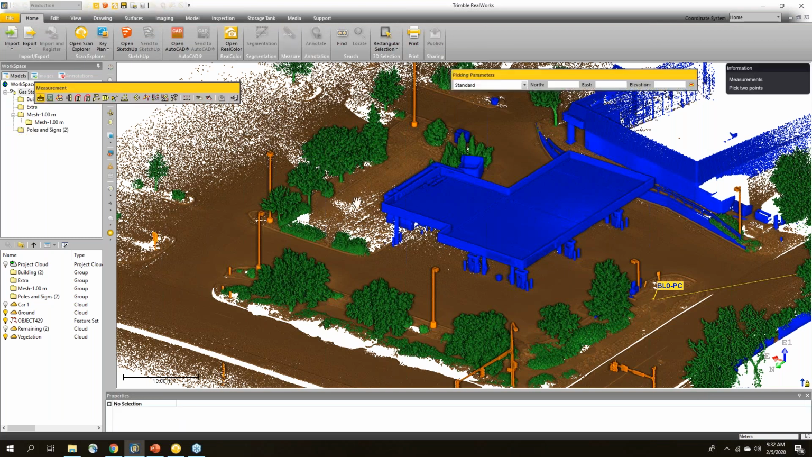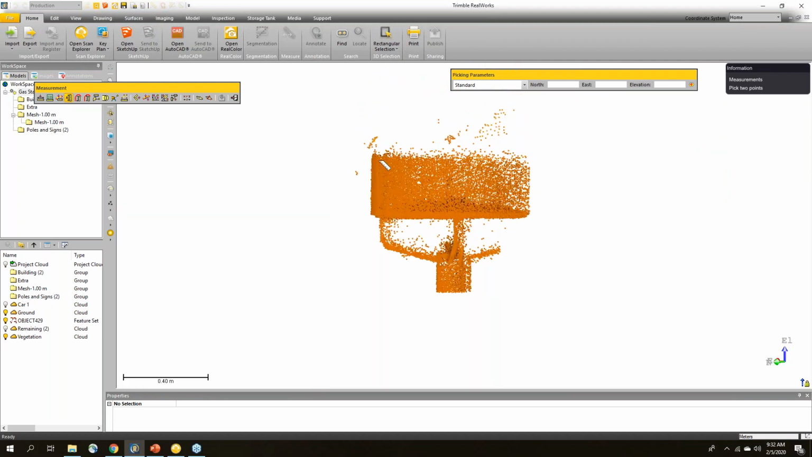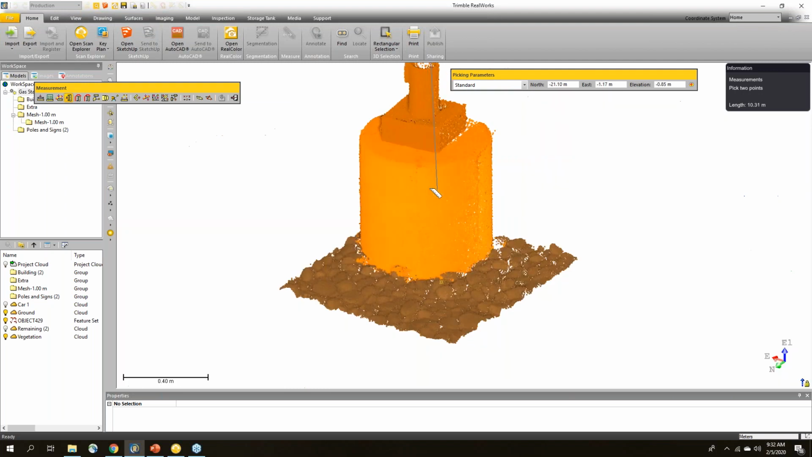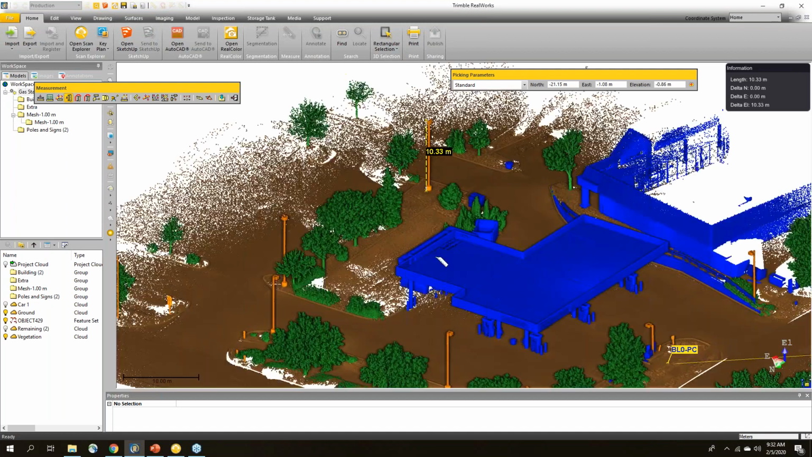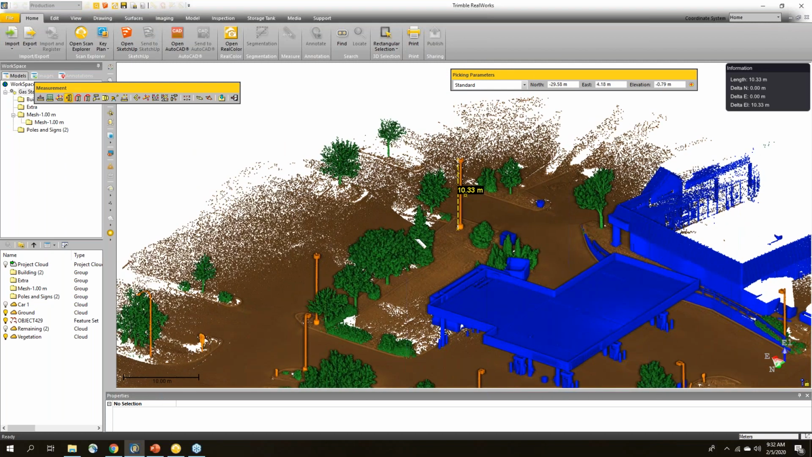For example, if I wanted to measure these light poles, I could look at this one, change to a vertical measurement, and then just looking at this point cloud, maybe I'll click up here on the very top, and then I just want to click down here at the base. I can pick wherever I want in the point cloud, so I'll just pick right down here. Zooming out, I can see that that's a 10.3 meter light pole.